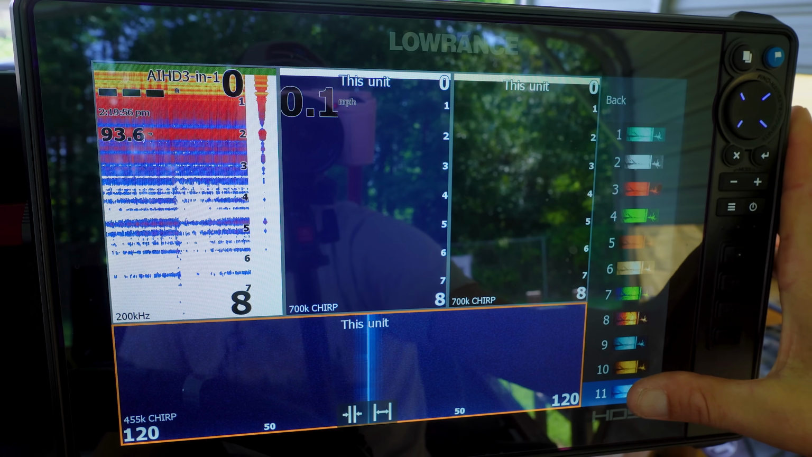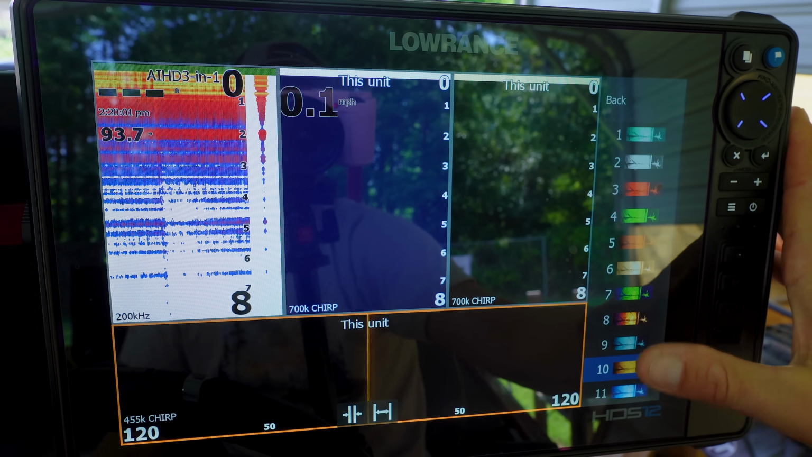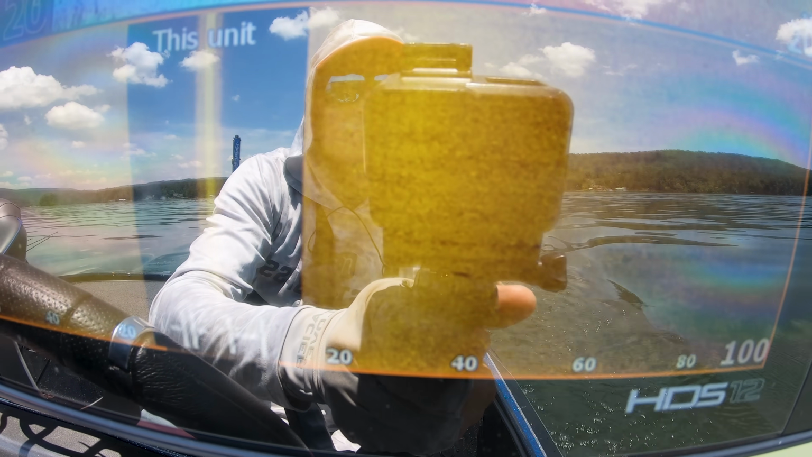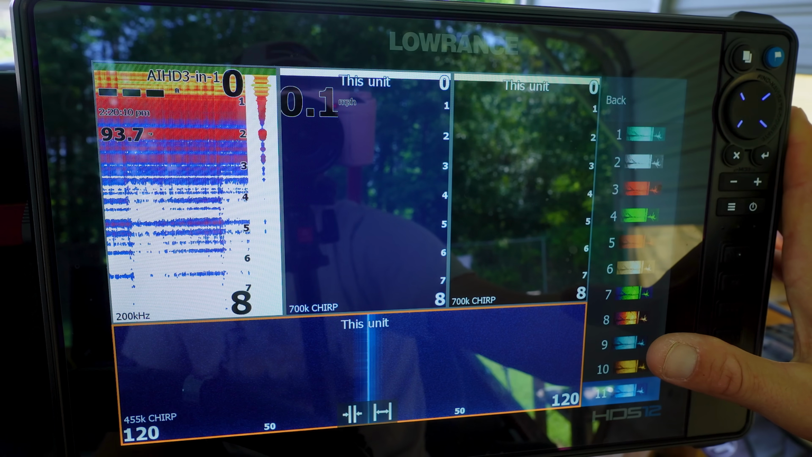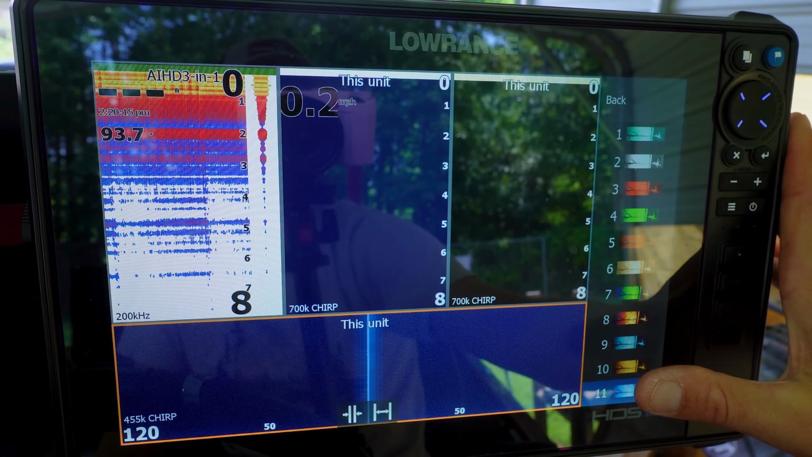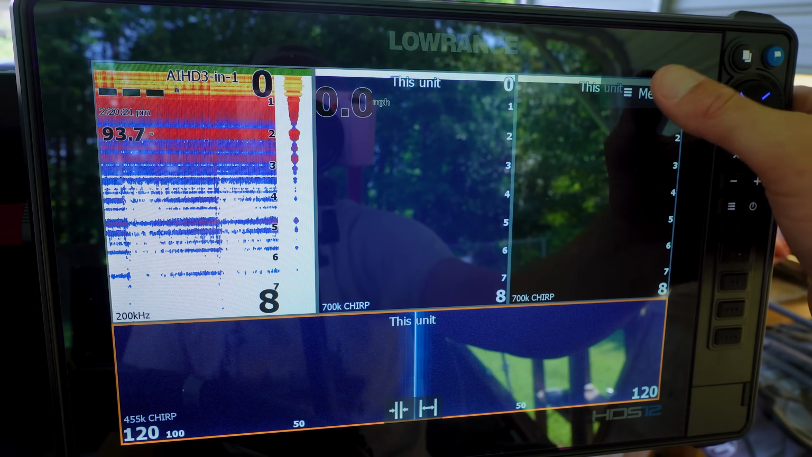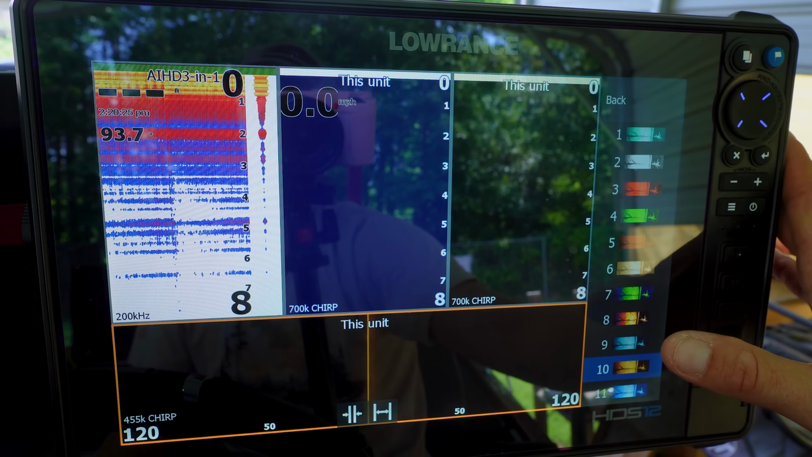The reason I would run at 11 is if I don't have grass. It seems like this amber color is good with hard bottom, as well as grass lines and things along those lines. When I go to 11, the grass gets a little bit tougher to just see through and get clarity on. So 11 is really good for open water. If you got broad flats of sand, of rock, of things along those lines, 11 is a great one. However, if I'm fishing Guntersville, or if I'm fishing a lake that has some grass, 10 is my go-to.